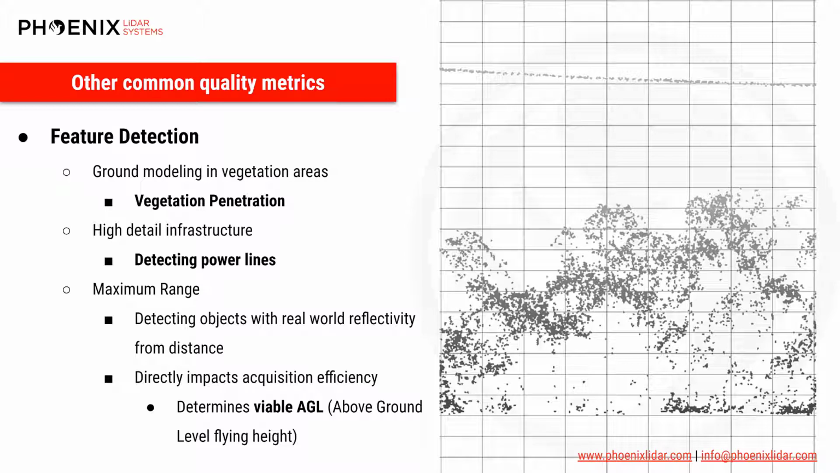The last consideration that we'll discuss is feature detection. Various properties of a scanner can influence its ability to map specific targets. Penetrating through a canopy layer or measuring small utility infrastructure are the more common type of features that a scanner may or may not be able to acquire. A directly related quality metric is range performance, or what is the maximum range at which a scanner can measure a given target.